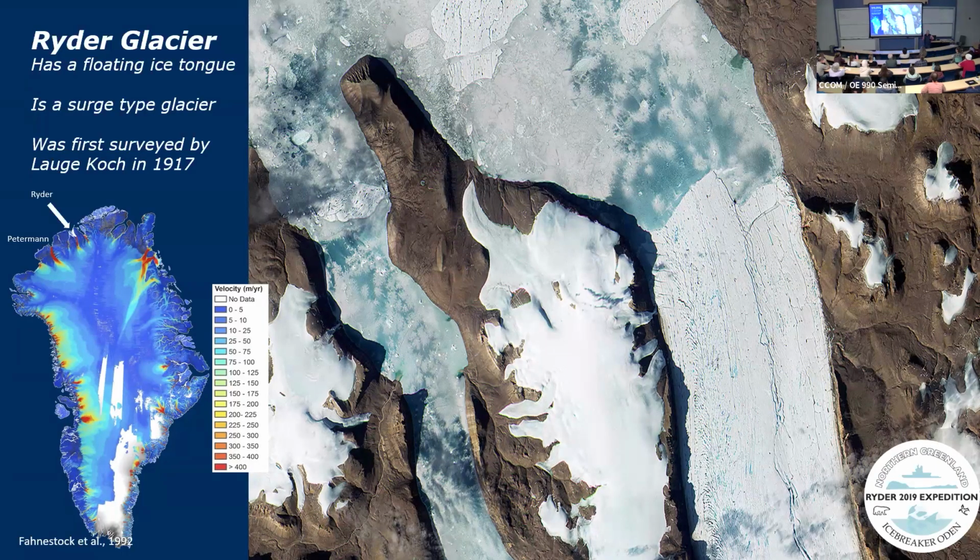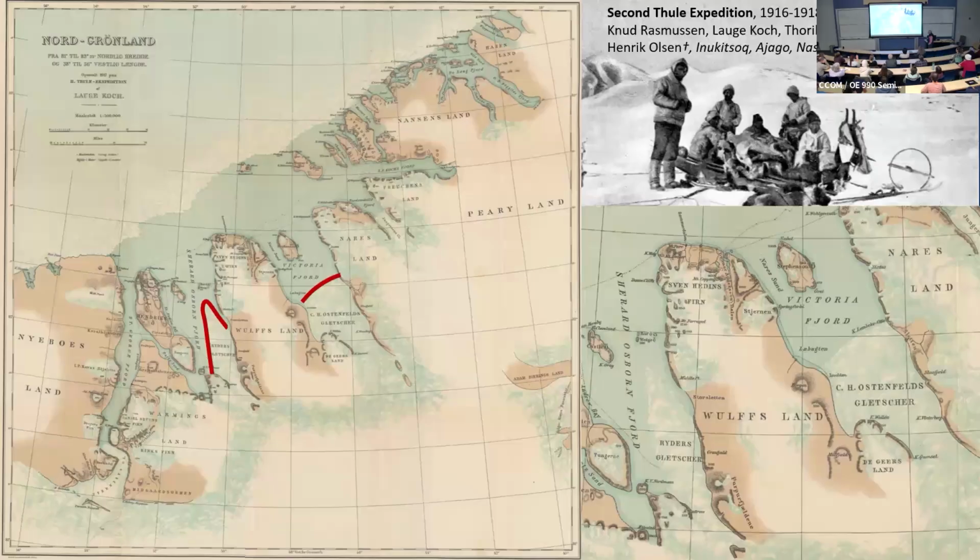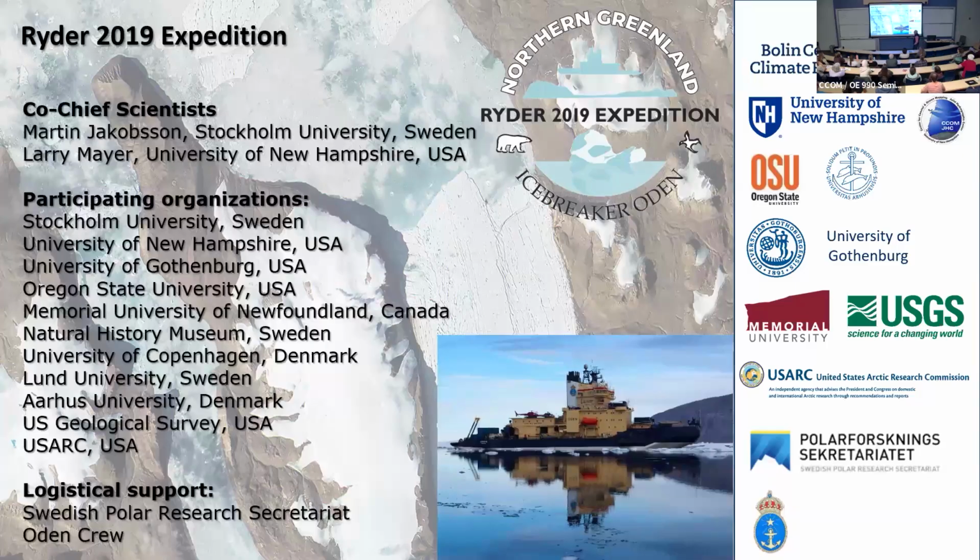So 130 miles away, one is being destroyed, this one is growing. So what's the difference? We call it a surge type glacier. The ice tongue is growing out and out and out. And there's Lauge Koch's limit of the ice sheet. You'll see he had one in the fjord next door. And so that led to the next expedition in 2019.